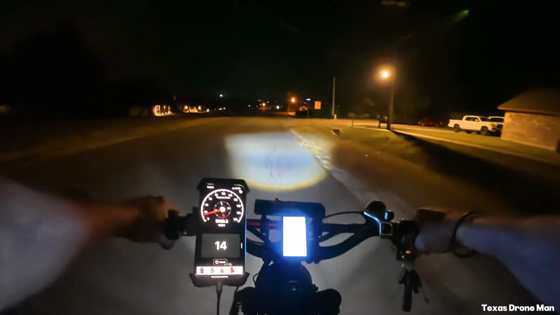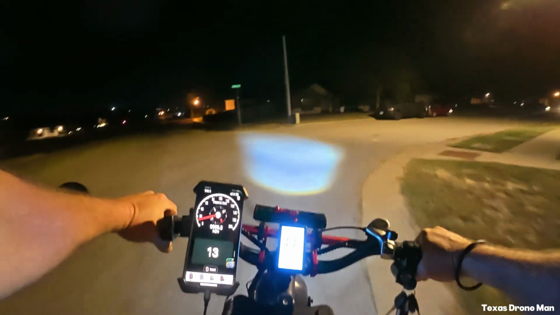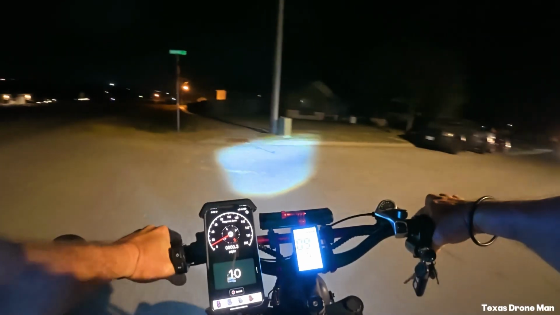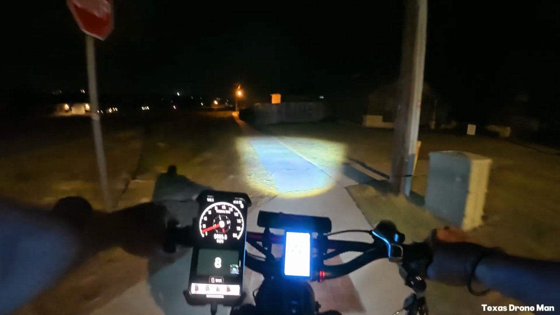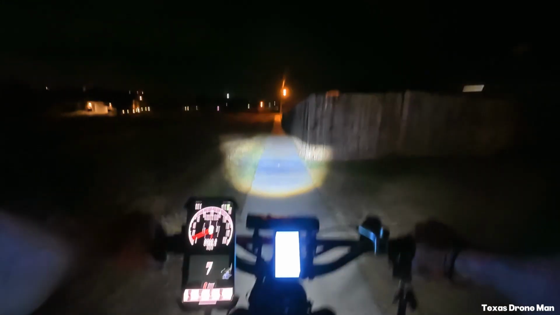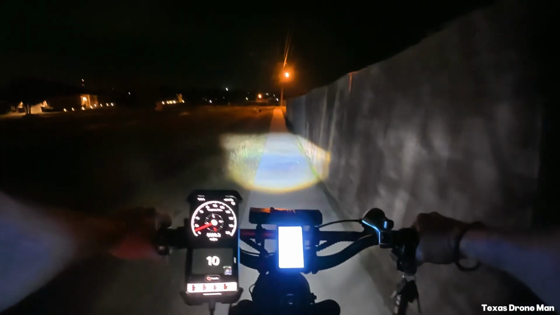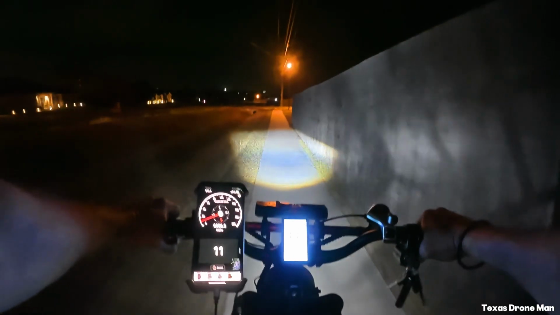But anyway, like I said, man, there's not a lot of people out there that's got $1,500 to go throw on a bike. But if you want a cheap upgrade to your Ridstar Q20, or I guess that Pro one already has two batteries.